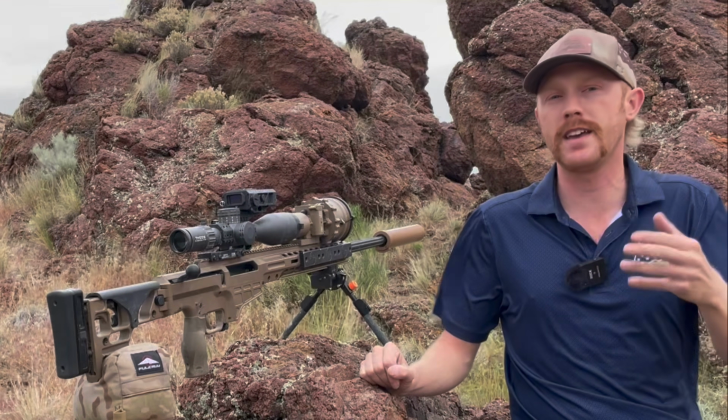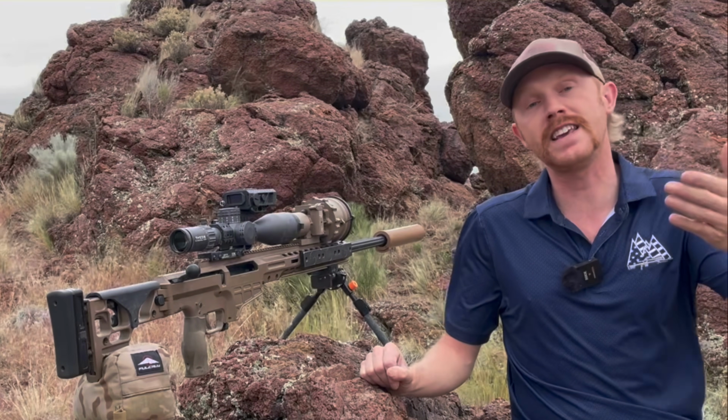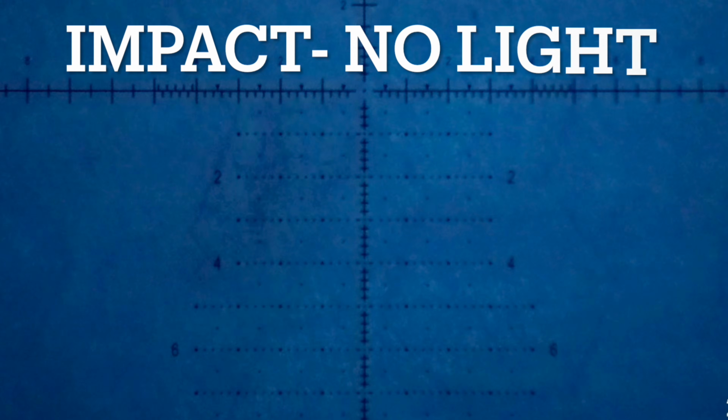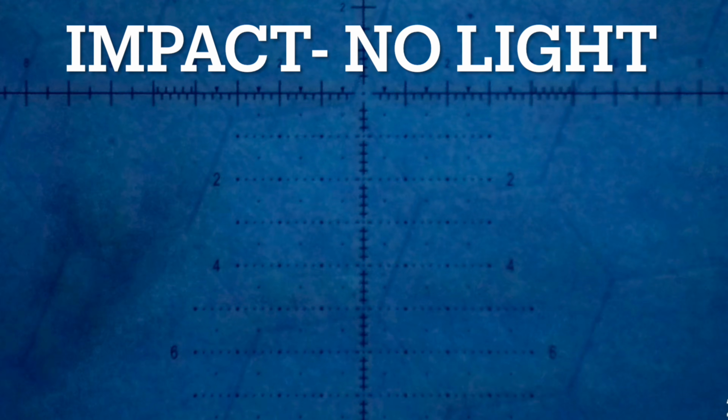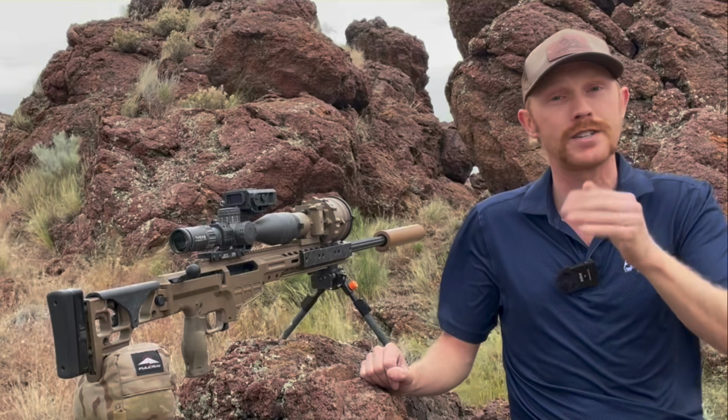The only way you would know you hit the plate without the light is if you hear it or if you see no splash downrange. So if typically you would see your splash and you don't see that, you're probably on the plate. And occasionally you can see that plate move a little bit. We actually saw that there in the intro once the light fell off. So 3 for 5 at 1,009 yards. I'm feeling pretty good about that. You know, let's push out further.